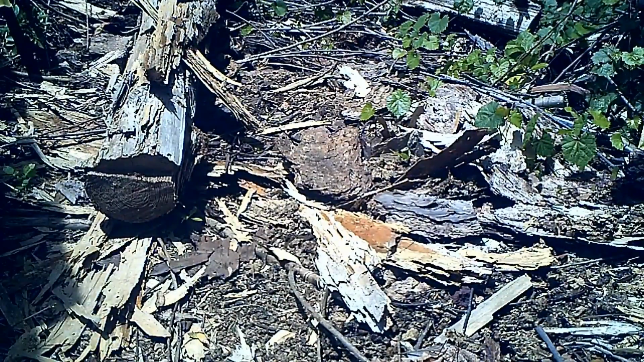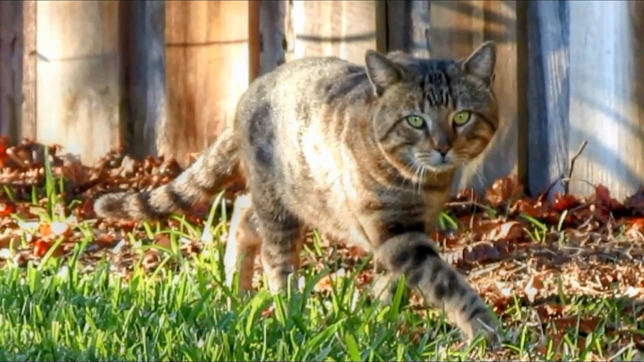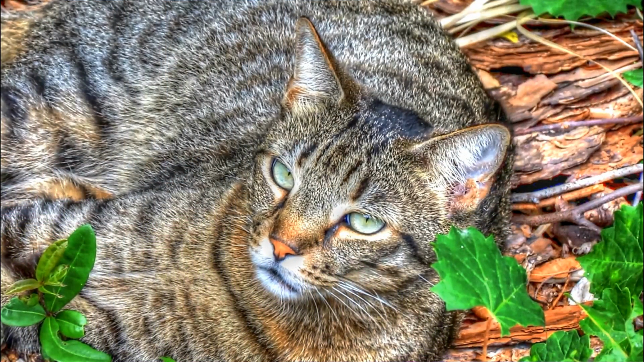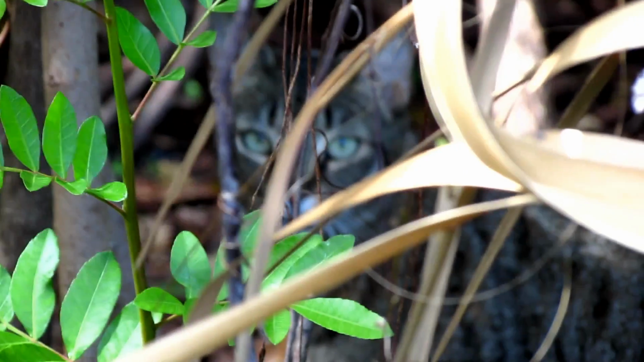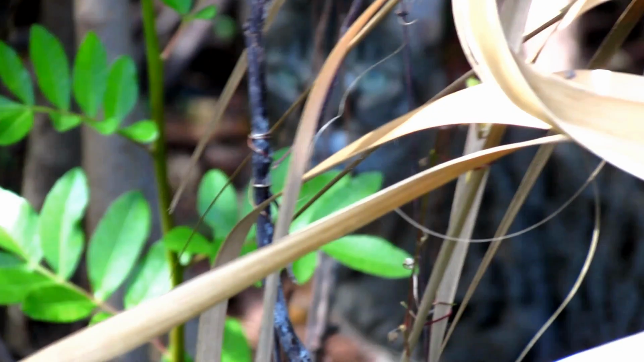Feral cats really don't belong out here, and it's not their fault. It's the fault of the humans who abandoned them. Regardless of how he got out here, he became a wild part of the environment. It was fascinating to study and watch. This was the last time I saw him in person, as he disappeared into the jungle for the last time.